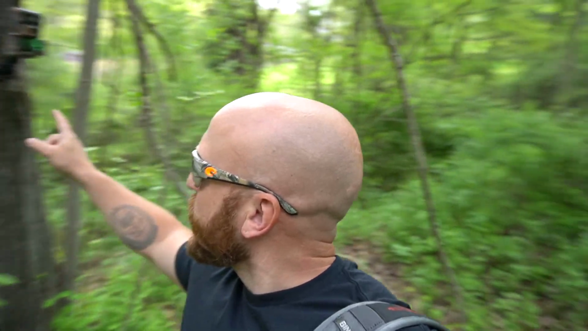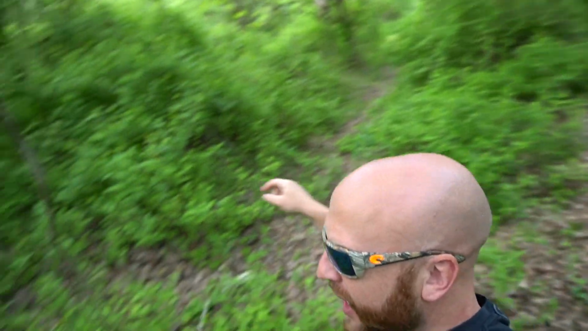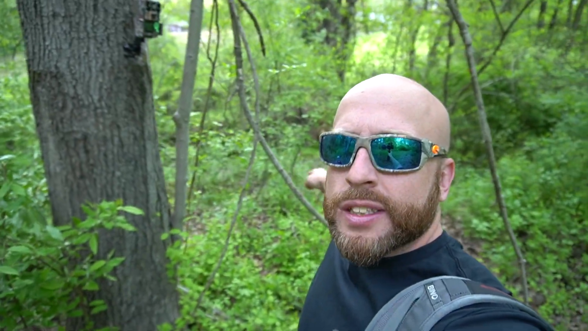Alright guys, I found a new tree. Got the Spec Ops Elite HP4 set up here. I'll show you real quick. Let me swing around. Got a nice trail going here. Got one behind me and then one coming down from this creek bottom here.